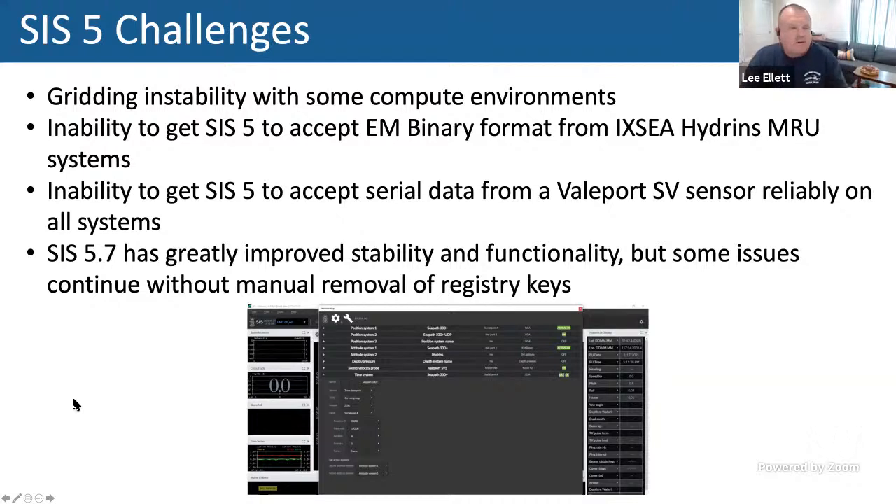Next, I wanted to talk a little bit about SIS5. With all these systems, we had to convert everything to SIS5 for the EM124. The SBP29 uses different software; it does not use SIS. We had some gridding instability with some compute environments, a VM versus a bare metal machine. We're still working through some of those.